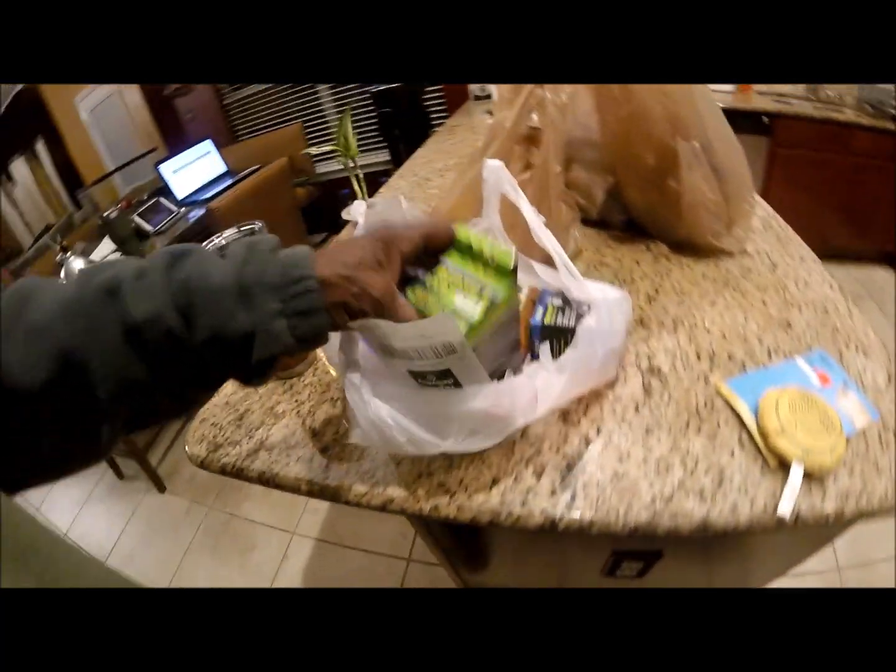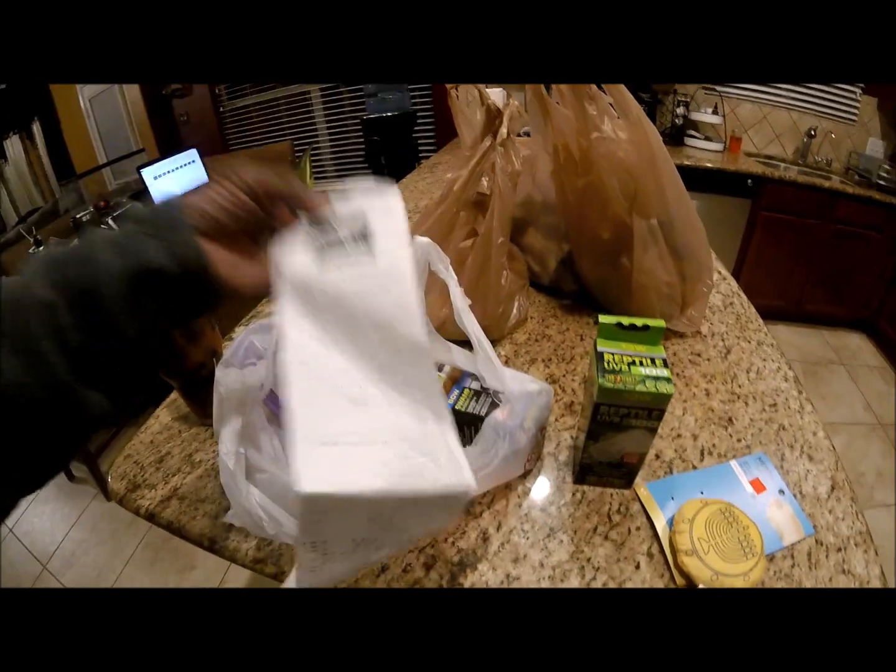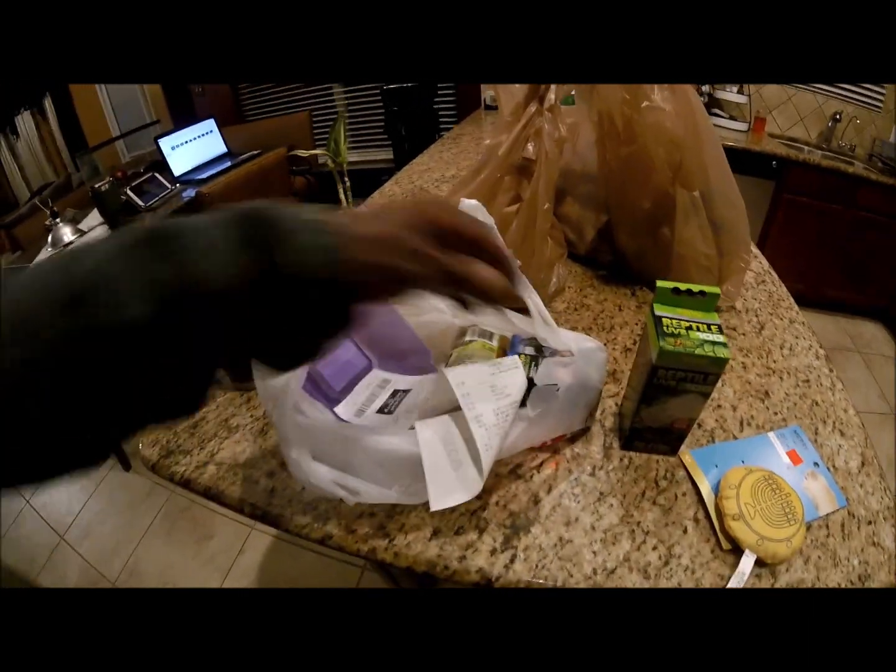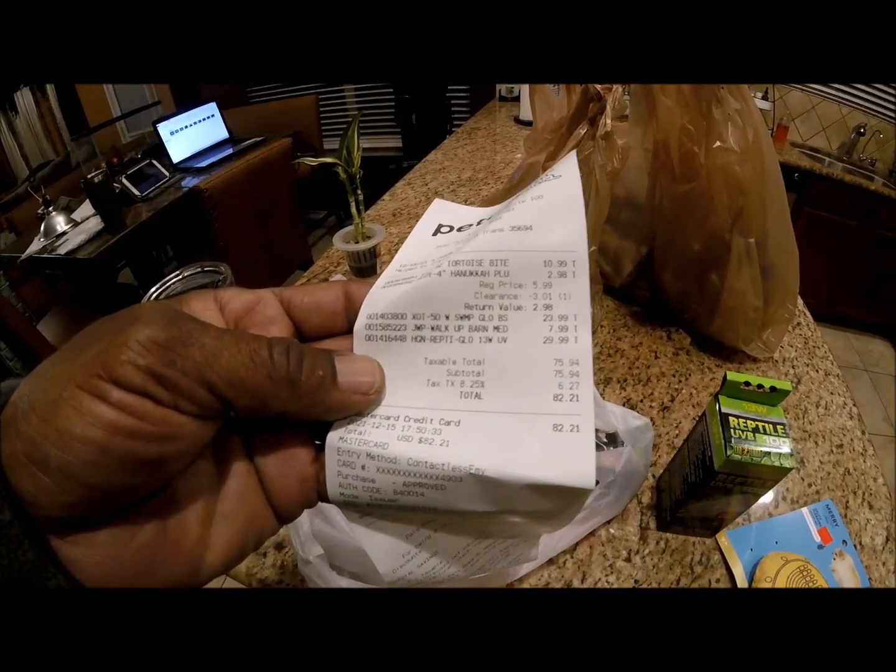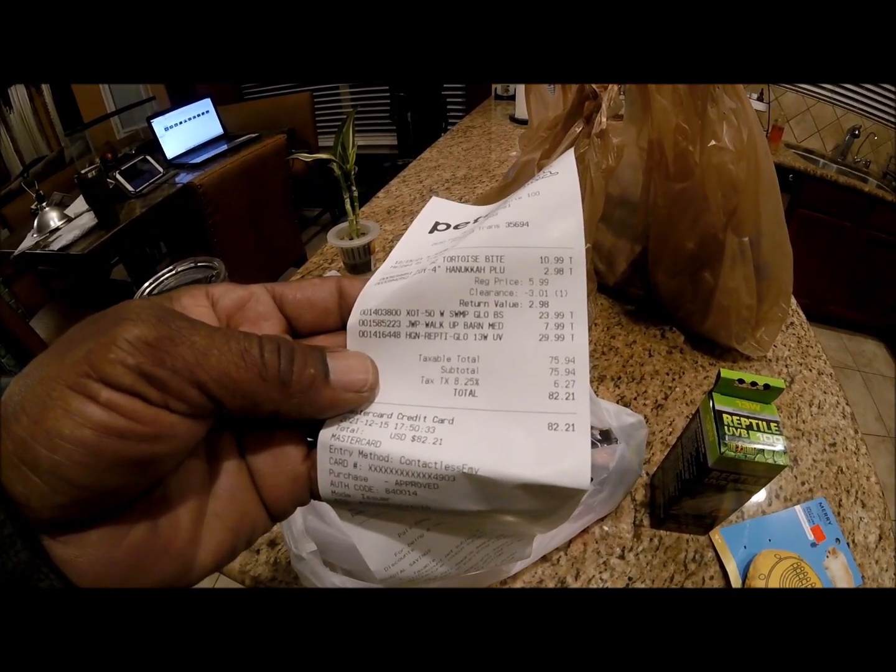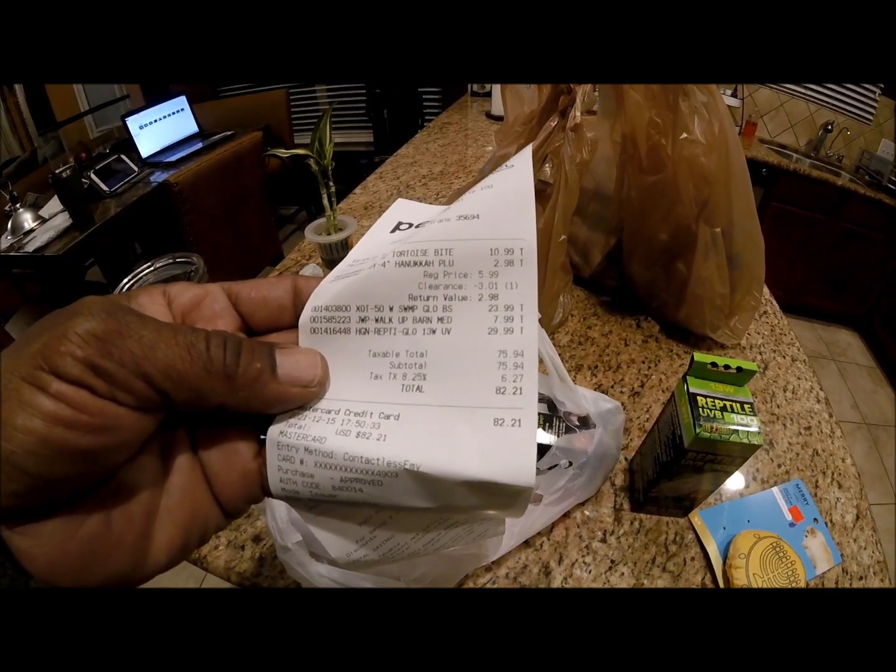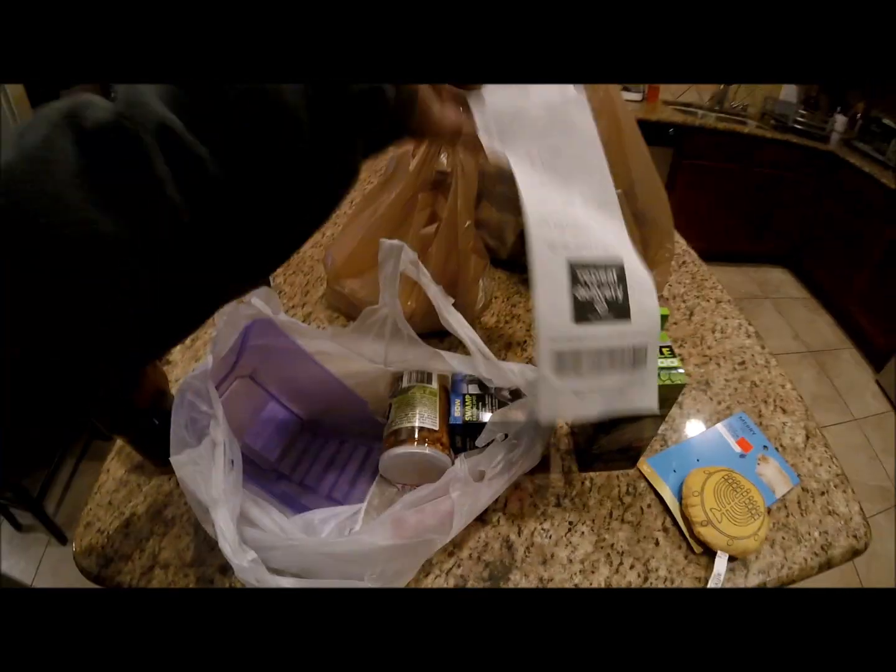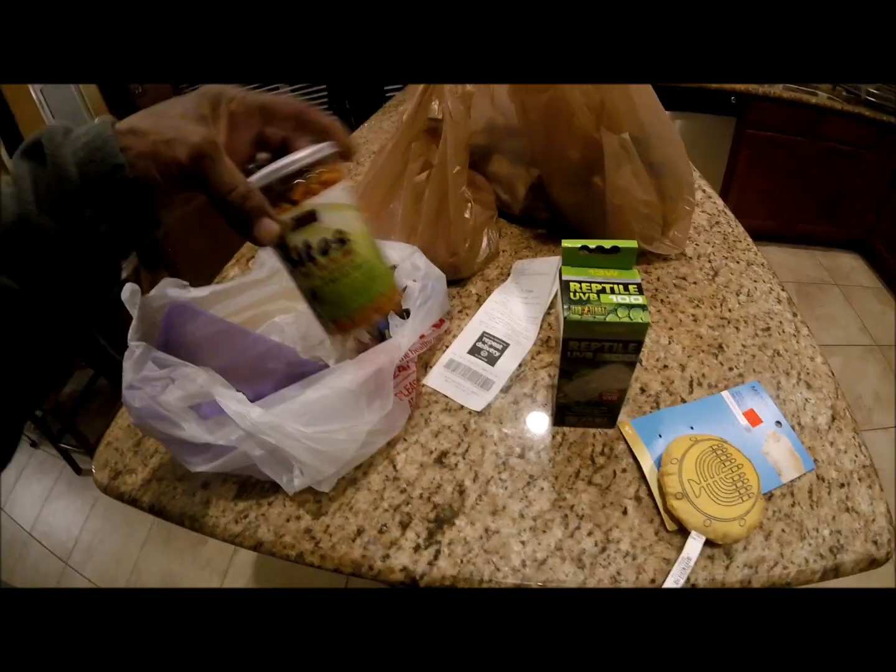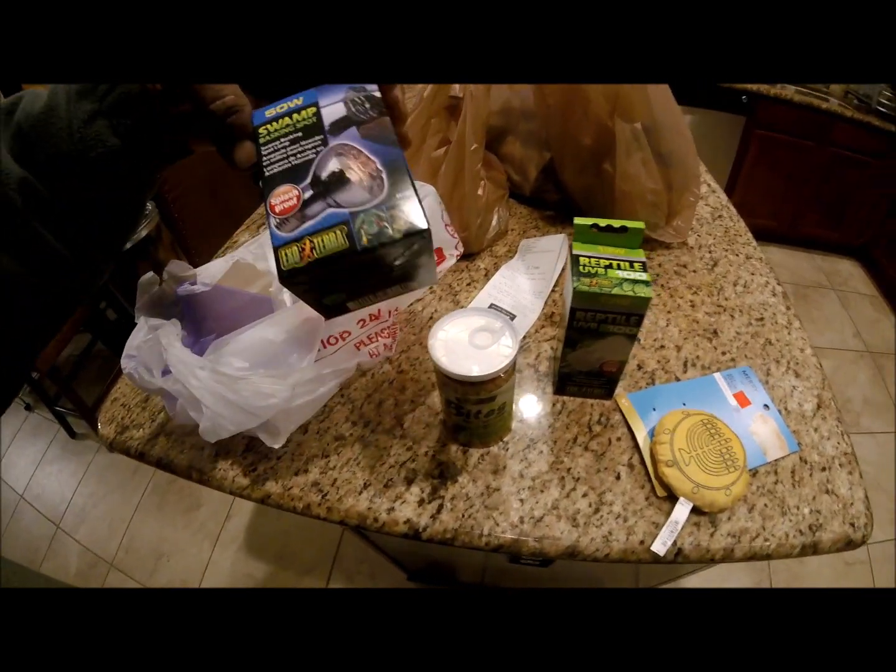Turns out these turtles have to have a UVB bulb, $25 or $30. I don't know what the heck that thing was. Okay, that's the UVB bulb. One of them was $29 and one of them was $23. Okay, anyway, 82 bucks for a turtle. Tortoise bites. I put him some earthworms in there. He didn't want to eat this.